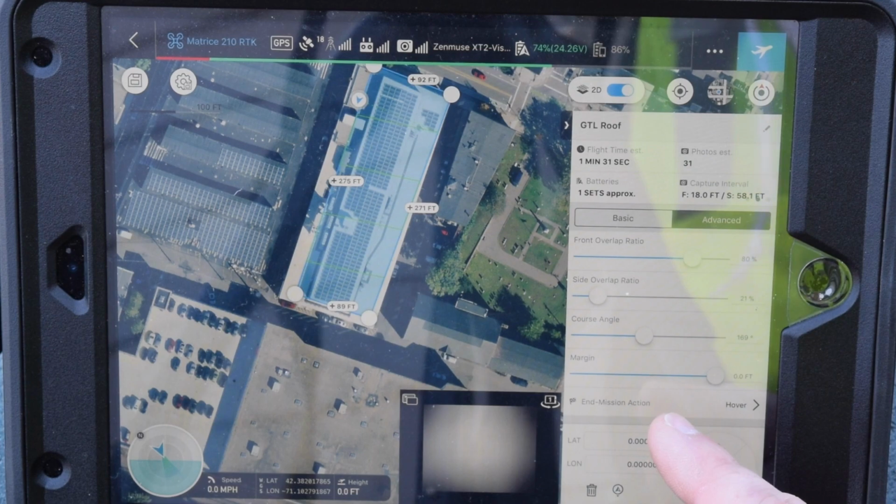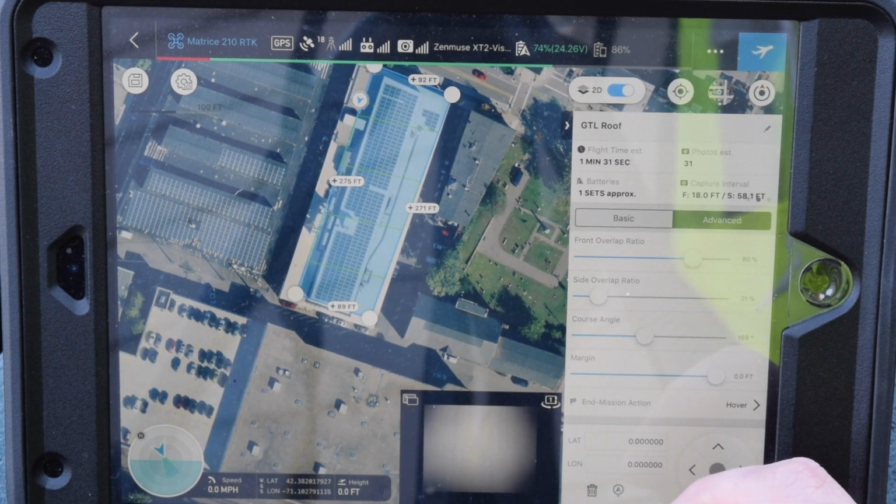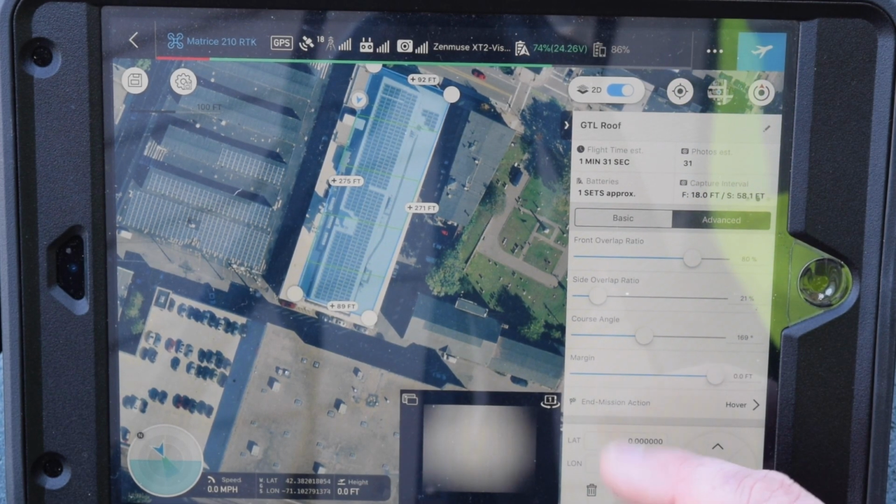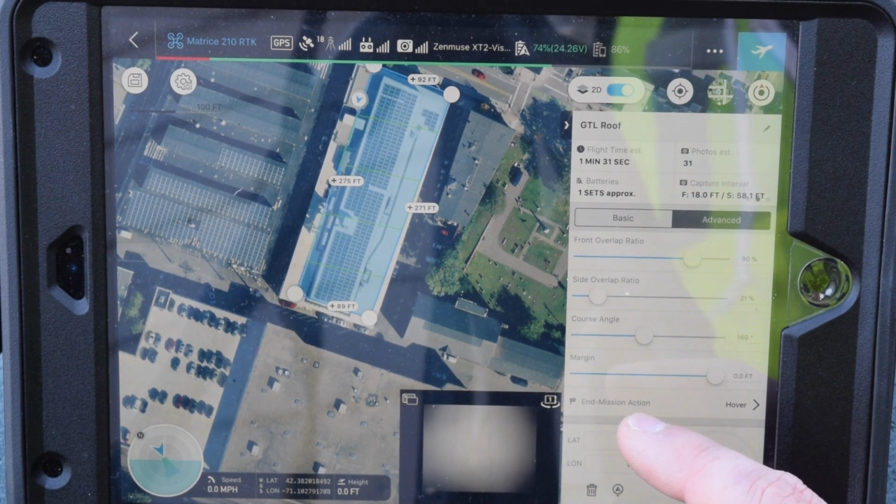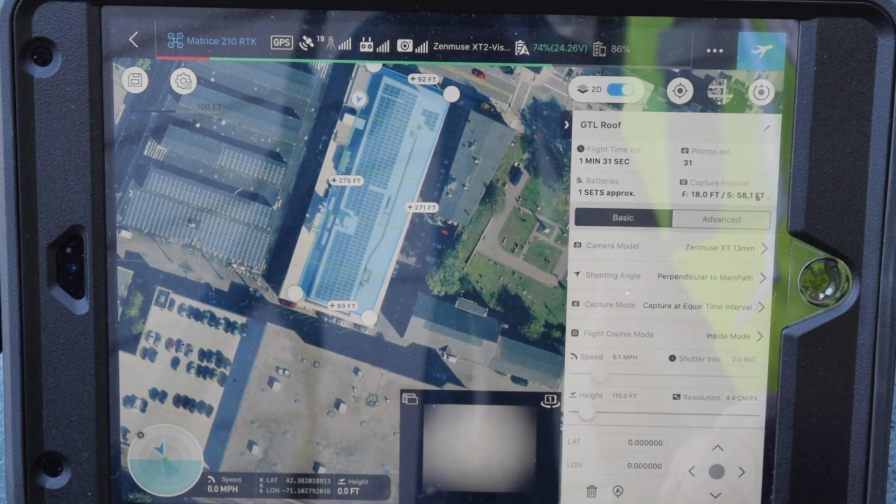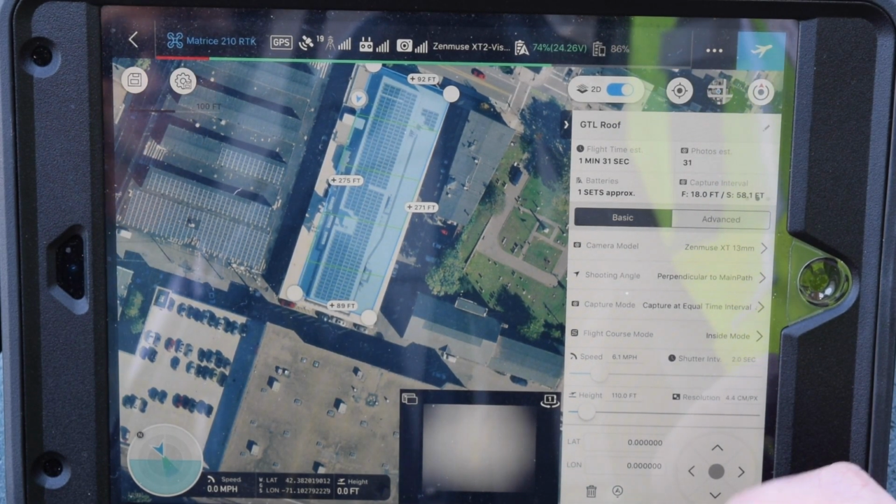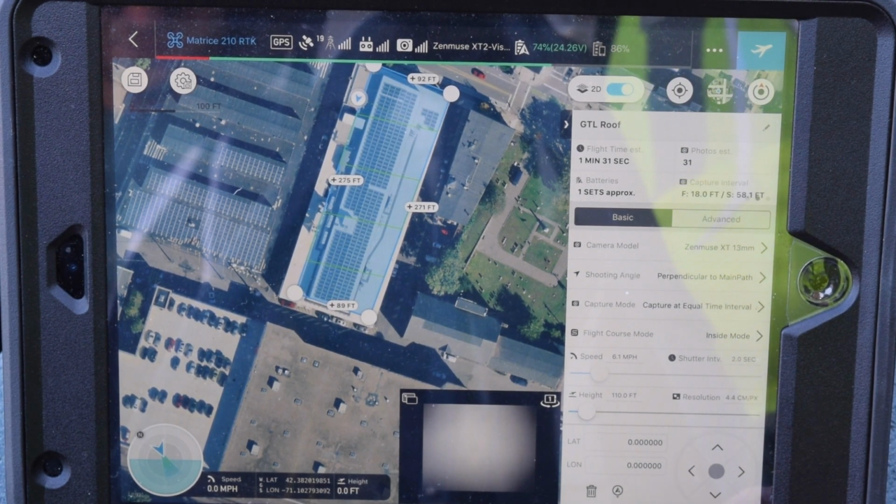We're going to set the end of the mission to be hover, so that when the mission finishes, I'll fly the drone manually back to the landing position. You can also use return to home, but for our roof situation here, I think it's better if I land it manually. And those are the basic settings, pretty much all the settings you need to know to successfully set up a flight plan to inspect a solar farm using 20% side lap.